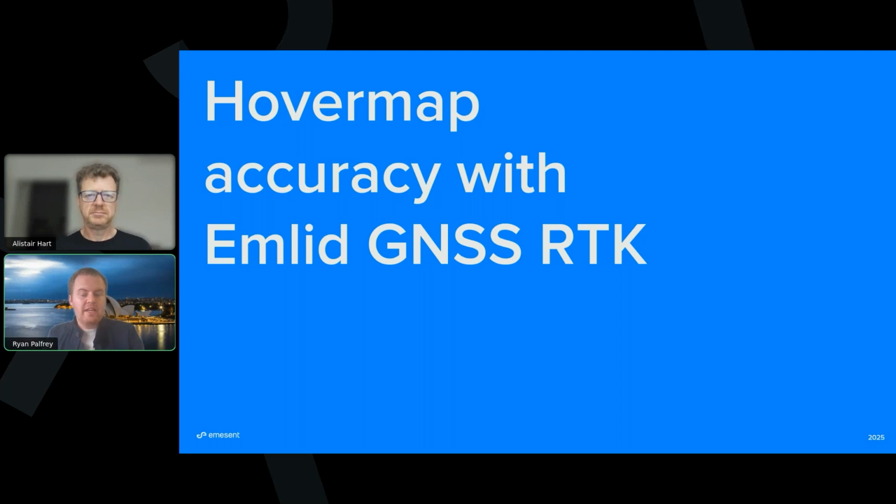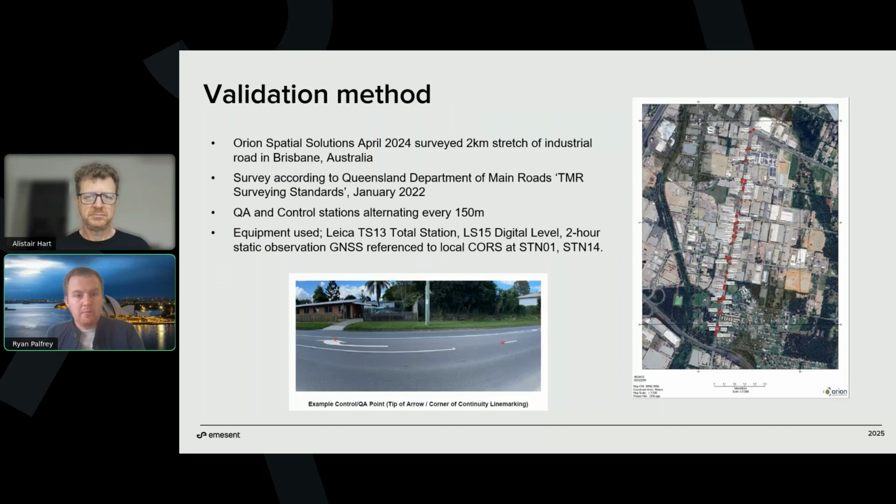And so we engaged Orion Spatial Solutions, a company and a client of ours in Brisbane, Australia. In Wacol, which is where our production facility is located, they surveyed a 2-kilometer stretch of road. On the right-hand side there, you can see the picture with all the stations all the way along, in accordance with TMR survey standards. They had QA stations and control stations alternating every 150 meters, using the best kit that you can essentially get: 1 second TS13 total station, digital leveling as well, static observations where needed, and all the business that comes with all of that. And so they set up that control network.